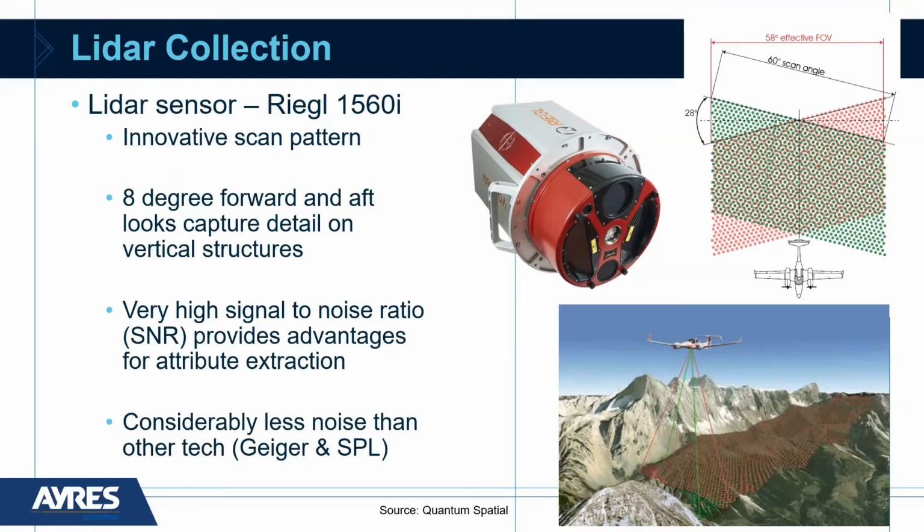The other aspect, just to mention real quickly, as far as with the Geiger mode versus, say, this, is it has the multi-return aspect. So when you're looking at a tree or an object where the light can continue to pass on through, you're able to get more points underneath that surface. The density still is exactly the same with Geiger versus this Riegl system, but it actually has the capability of now further penetrating that, say, vegetated area.